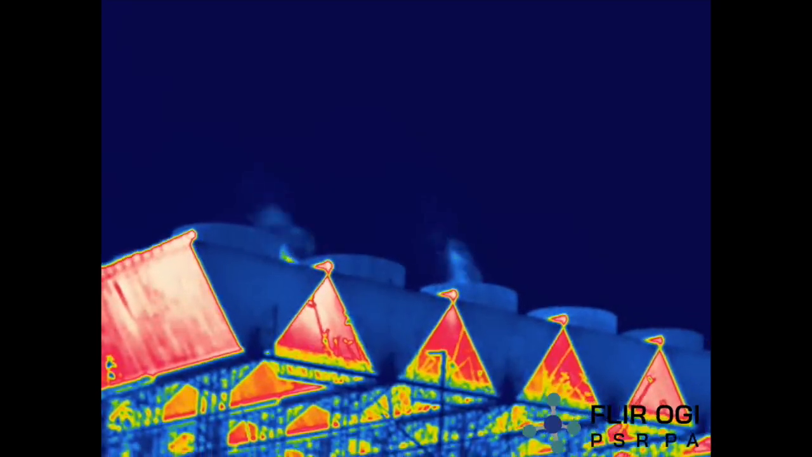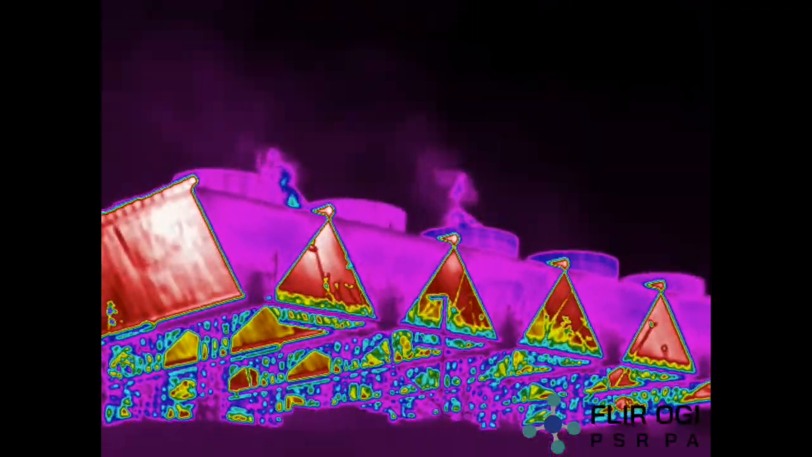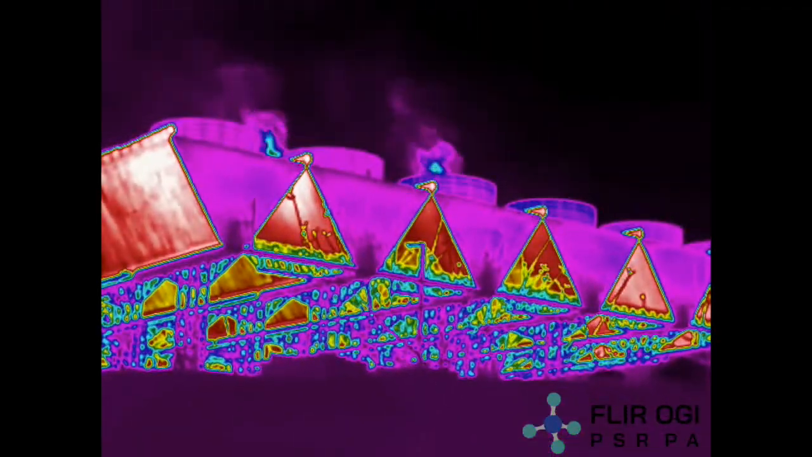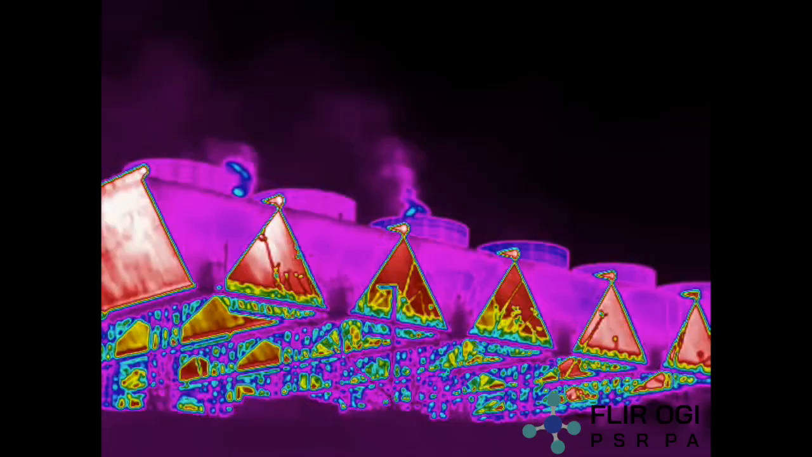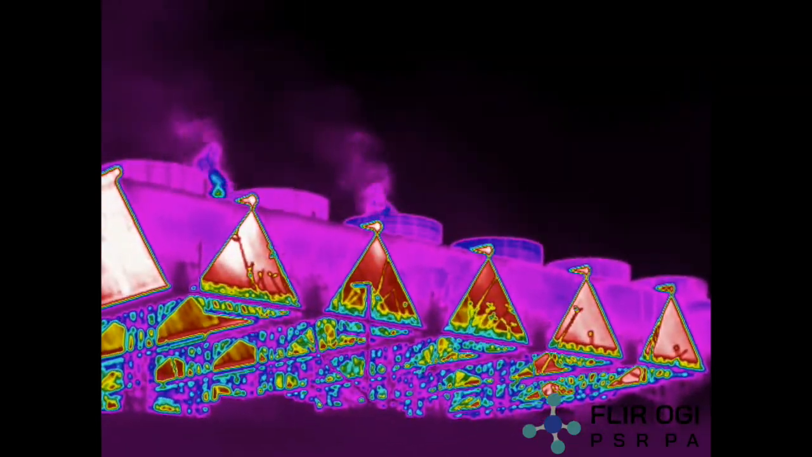As well as dealing with today's science of climate change, methane is a much worse accelerator of climate change. So having this type of a facility and expanding any of these facilities is very dangerous in regards to our public health and as well as to our climate.